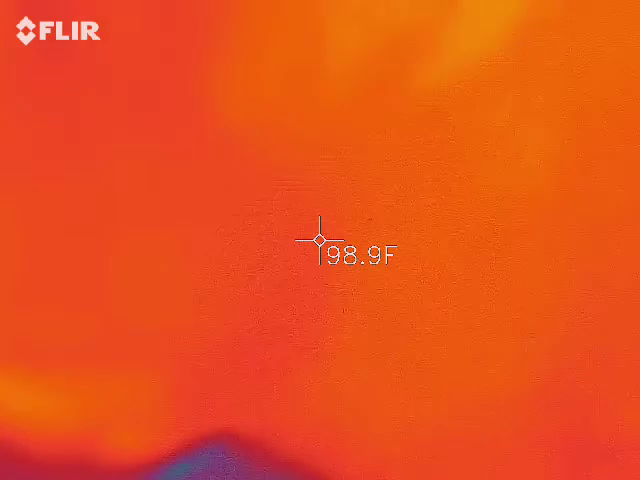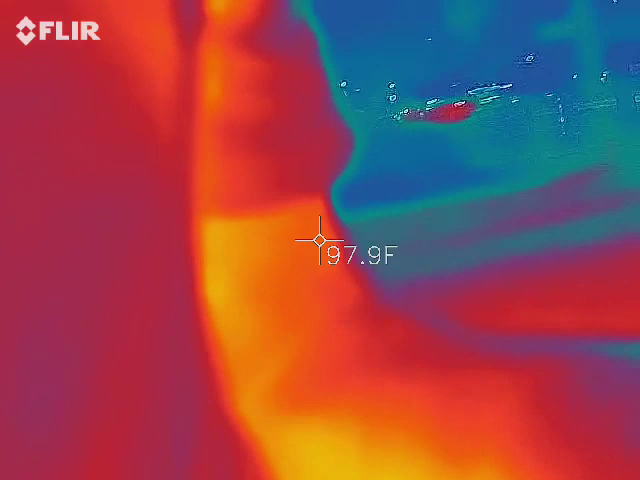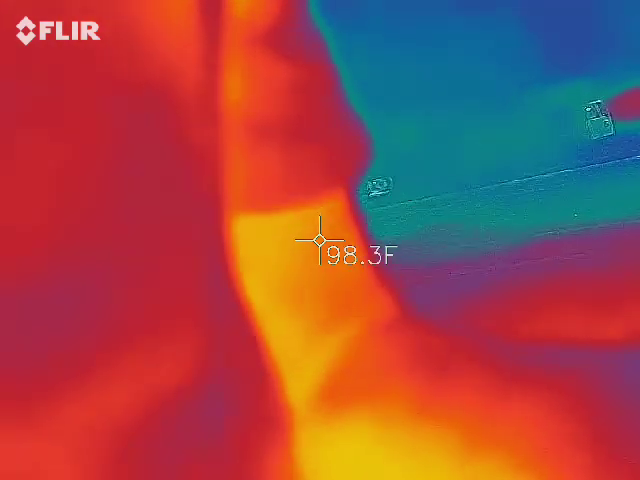This is actually set up to black cold, white hot. So black cold means that the blue and the black are going to be cold spots. That's what we're looking for.